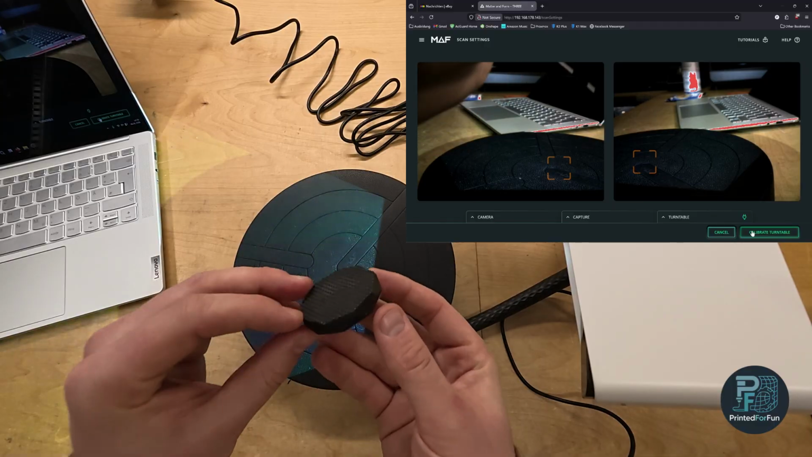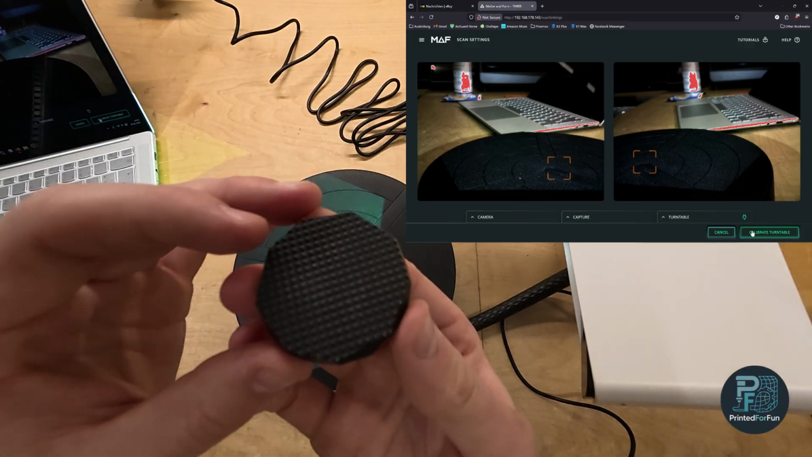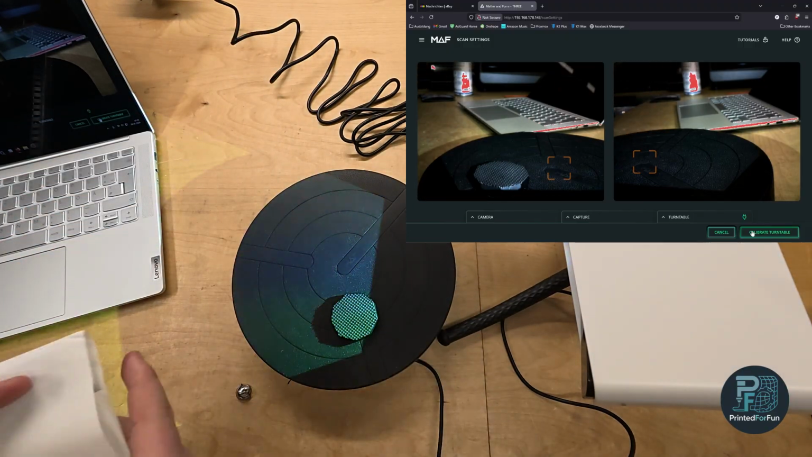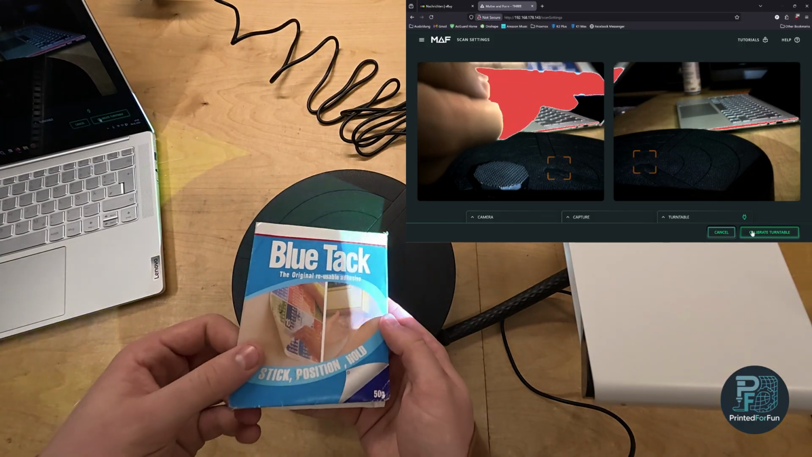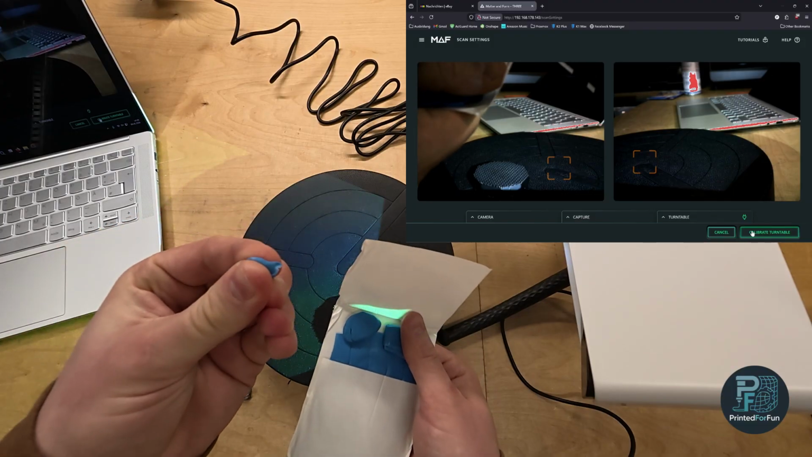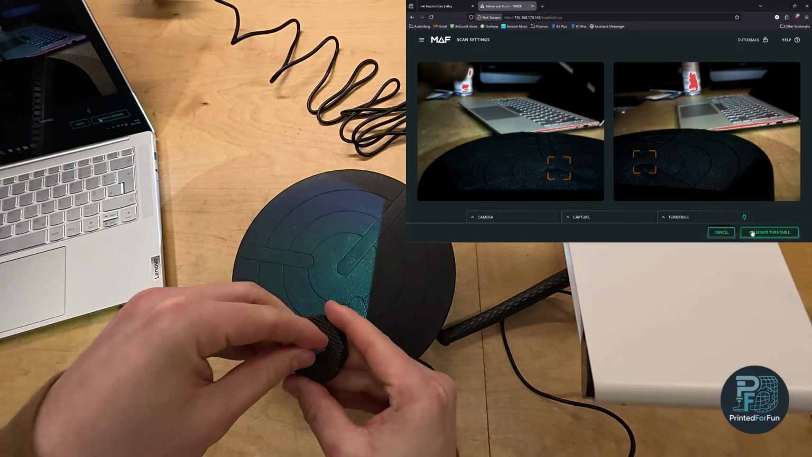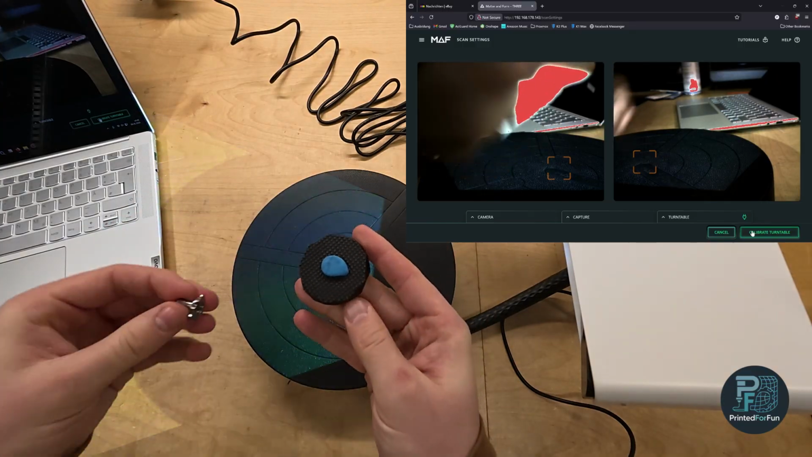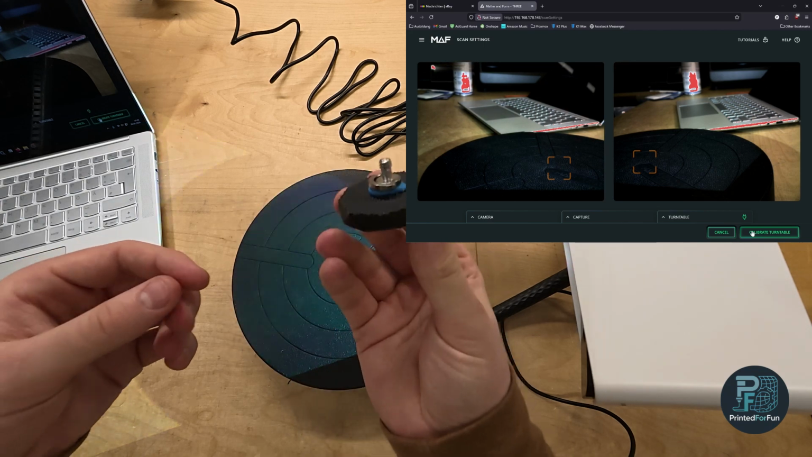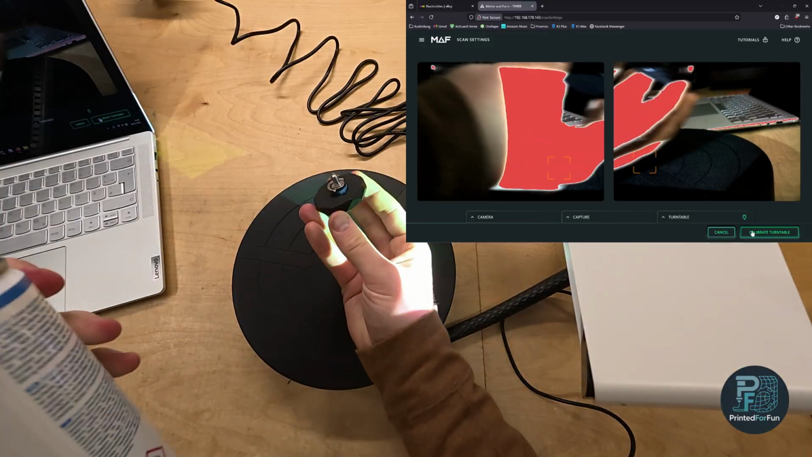It's a black 3D printed part with a textured surface on which blue tack, this stuff, a bit like play-dough without leaving residues, can be pressed on. Then I can just press on the object I want to scan, and now I can coat it with scan spray, as you can see here.